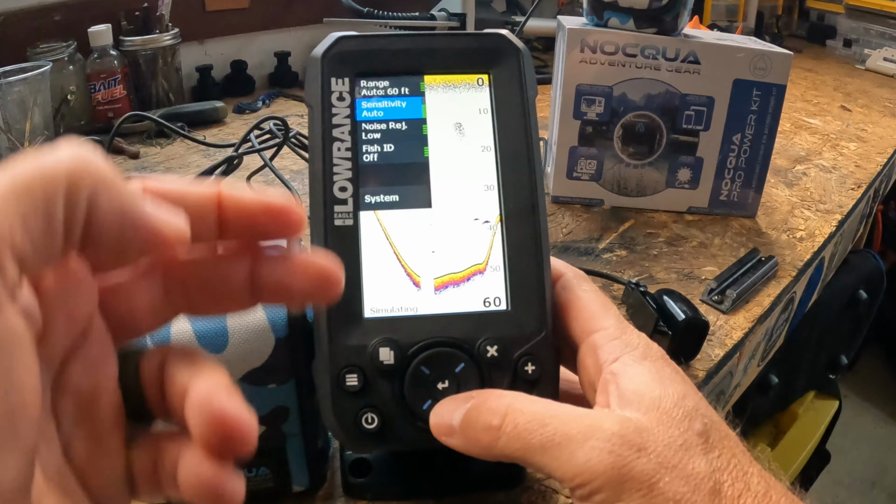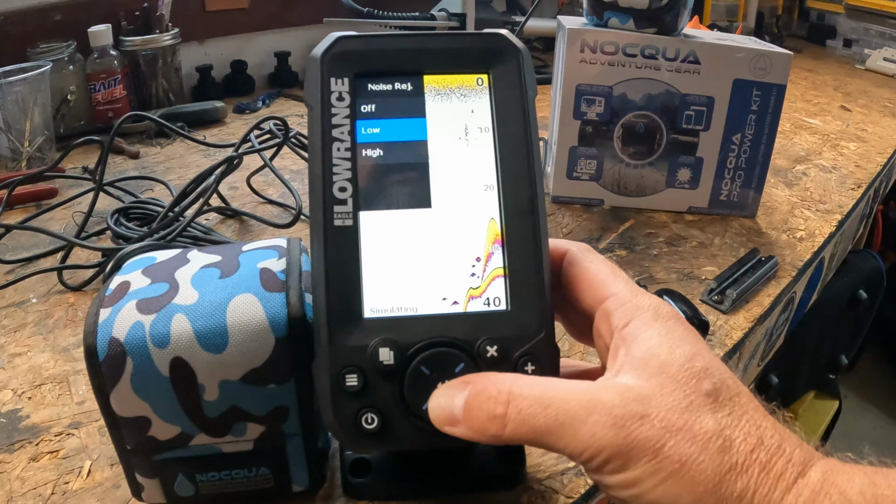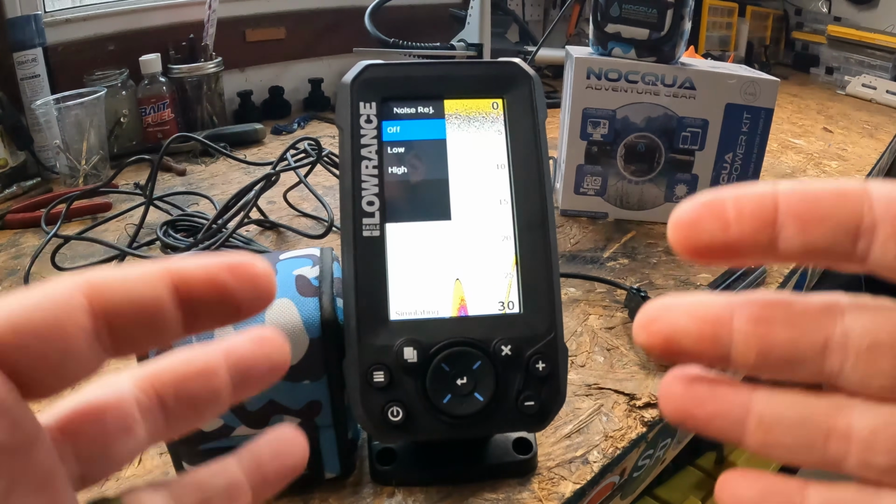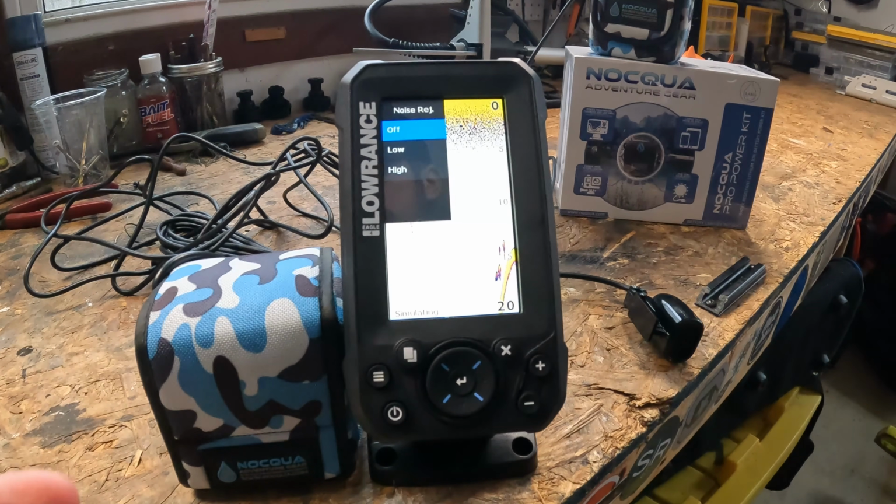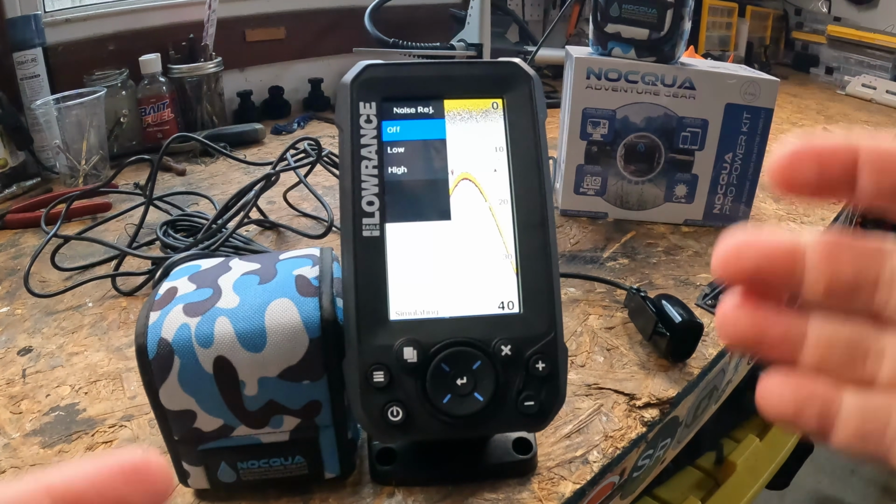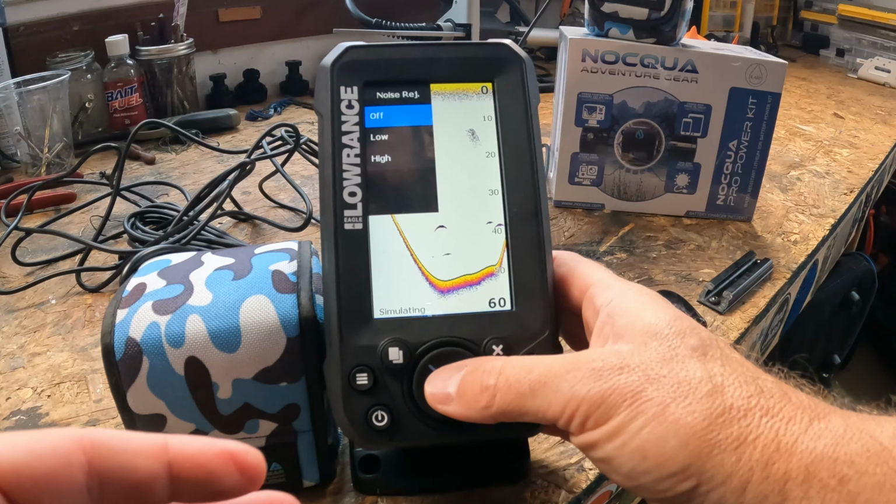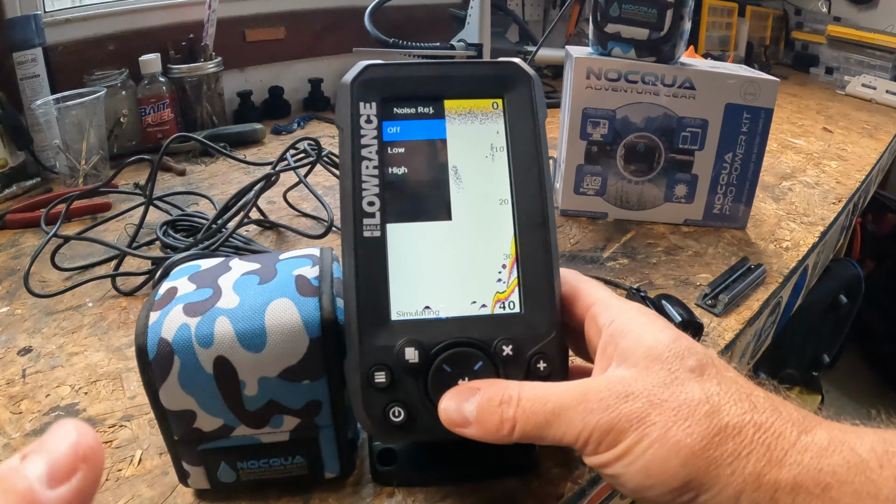Next thing we have up is noise rejection. It's going to be 3 options: off, low, and high. I want you to think of noise rejection as filtering unwanted junk from your screen, right? Use it right and your sonar suddenly becomes crisp and readable. So if you have it off, it's going to show everything. I mean everything. It's useful for testing.